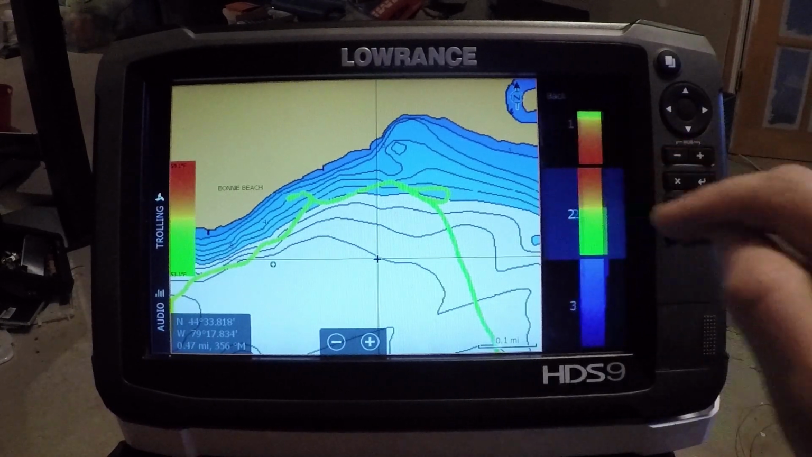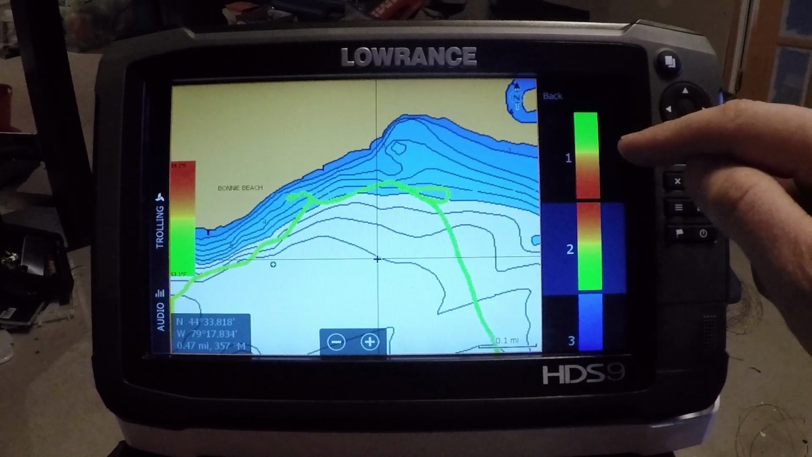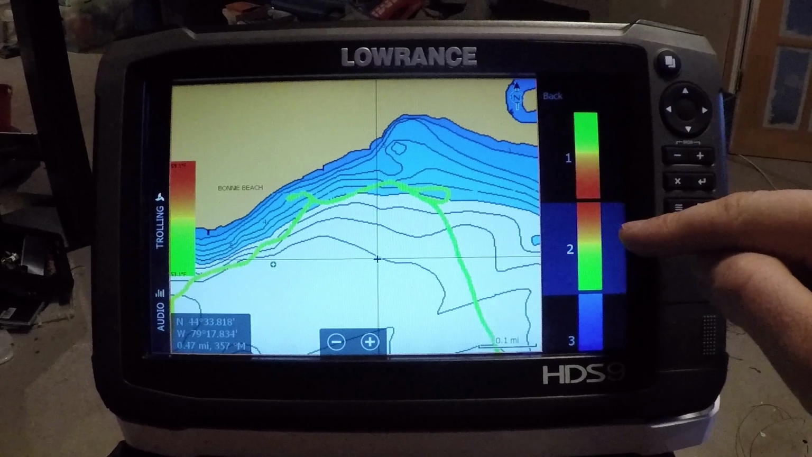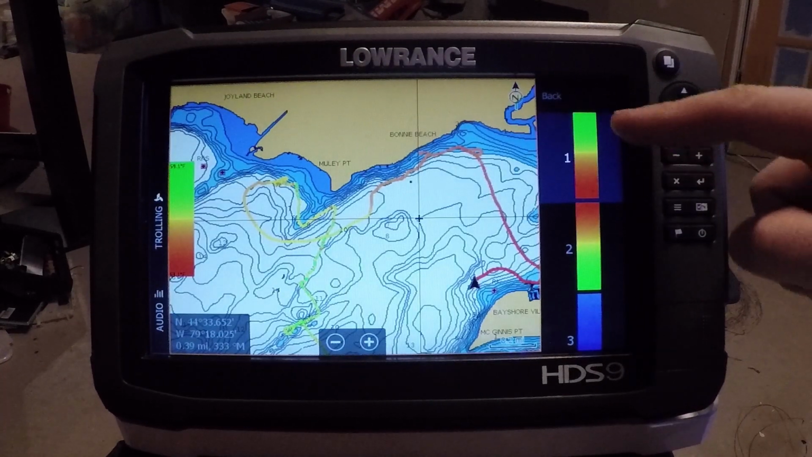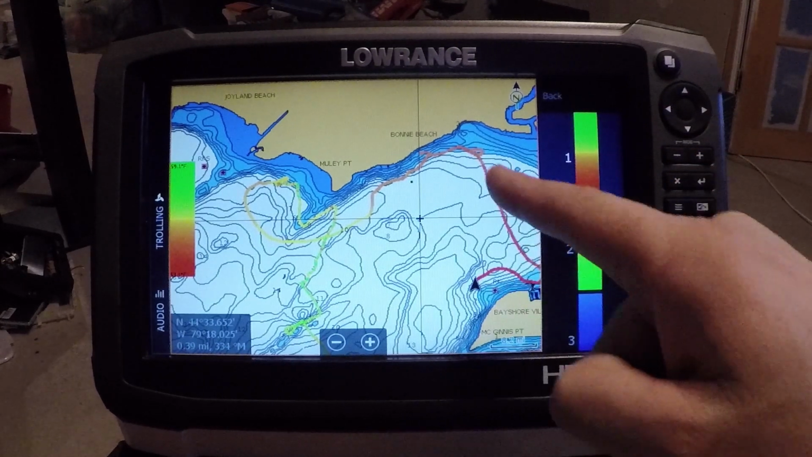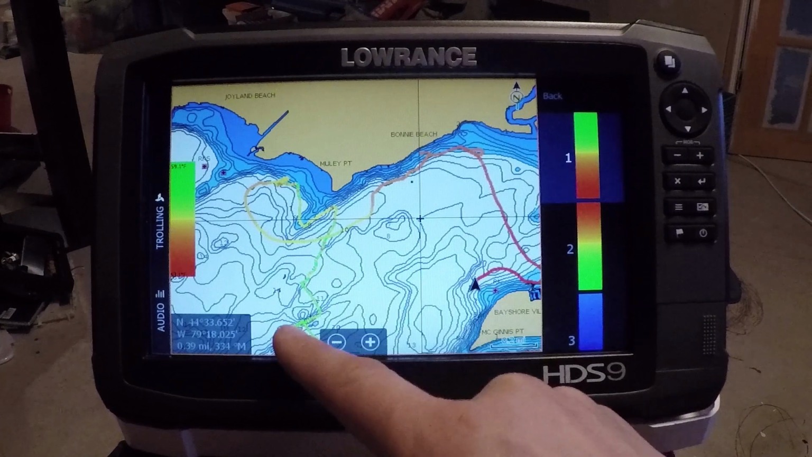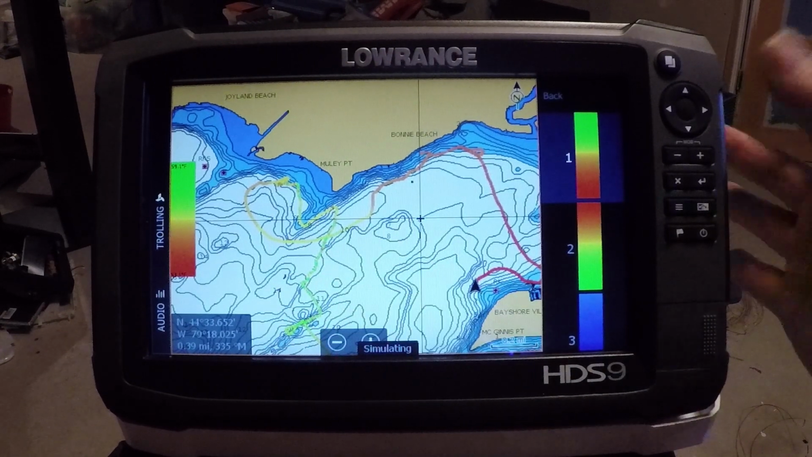Now, the color palette selection is the next most important thing. And there's 3 color palettes. We've got green hot, and then red hot, and then the blue here. So on color palette number 1, green is the hottest temperature, red is the coolest temperature. So you can see now how we've had the cooler water in the back bay, green out here being the warmer water, shows up as the two opposing colors there.